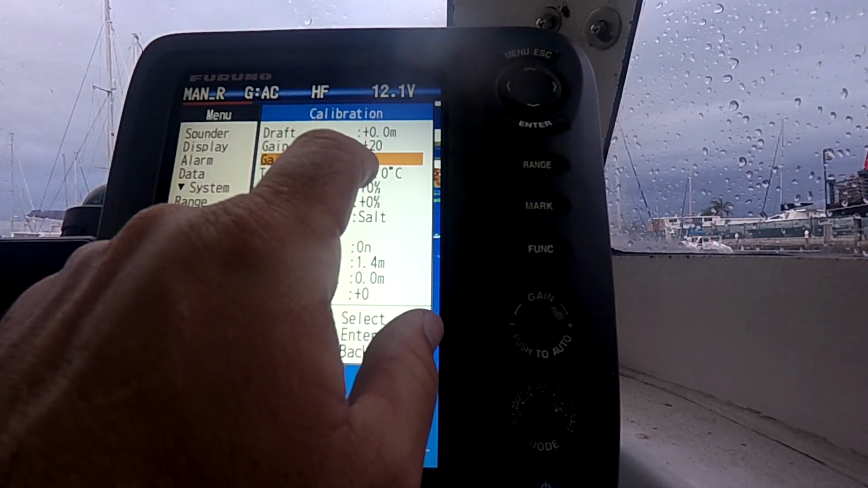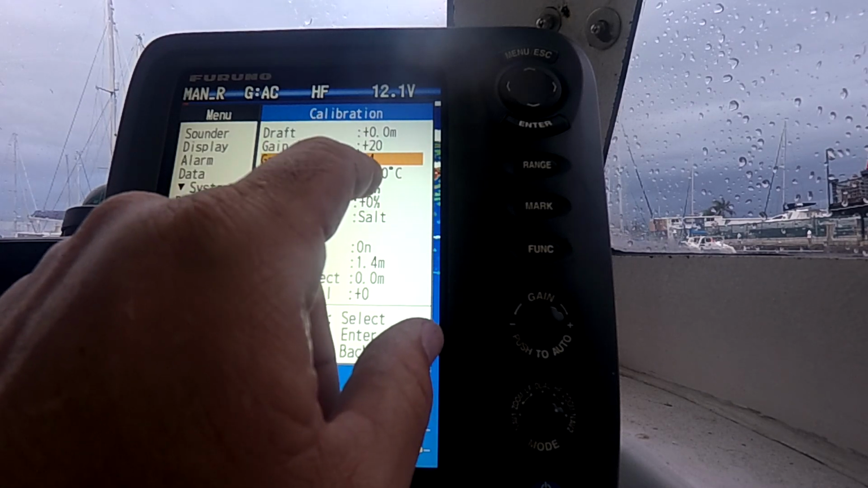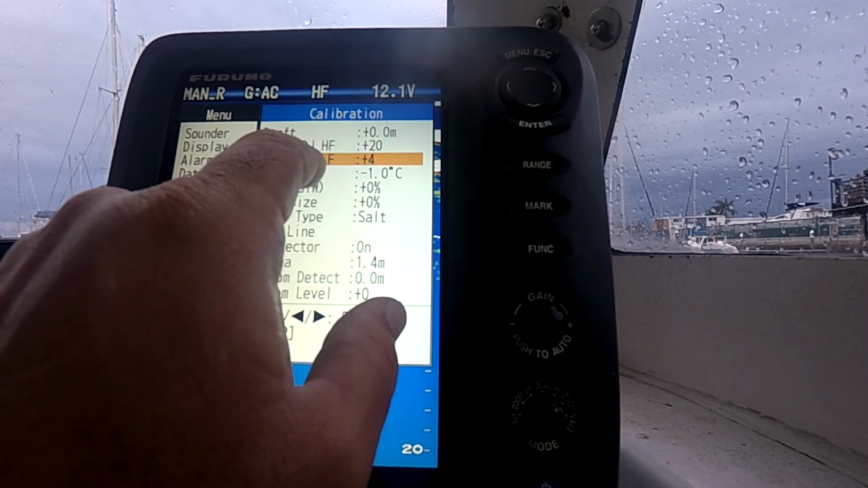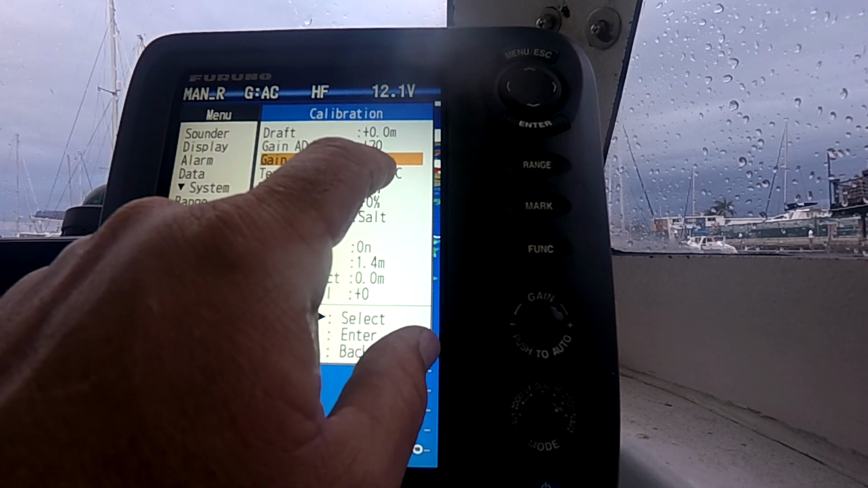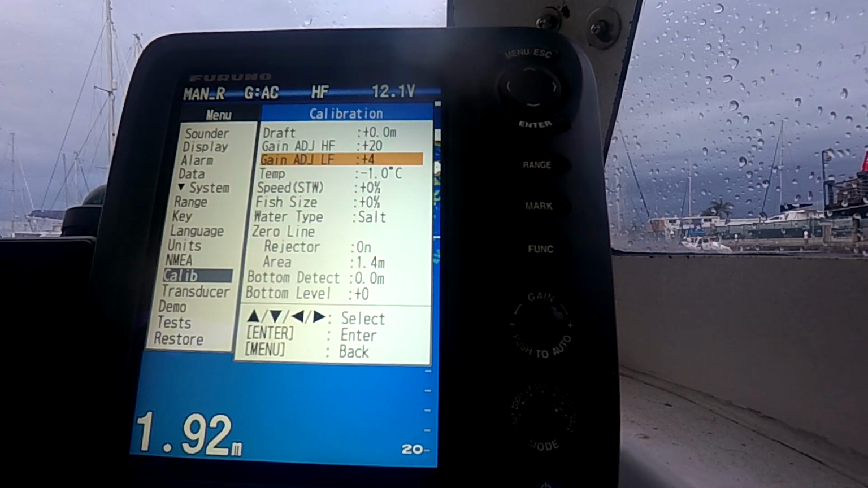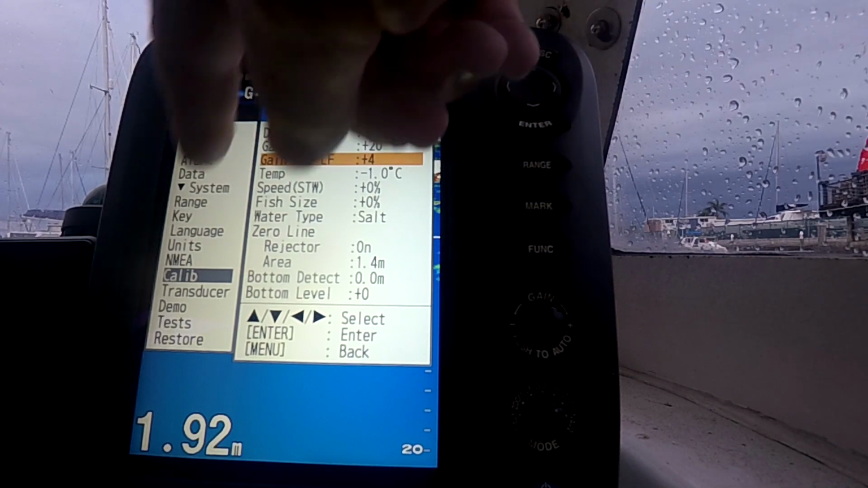So at the moment I'm running my LF side on plus 4. If you are just going out to the shelf and you wanted heaps of gain, I'd then pump my LF up to plus 20, and I'm not too worried about my HF. But my HF's probably good out to 200 meters. So that's an important menu to play around in.